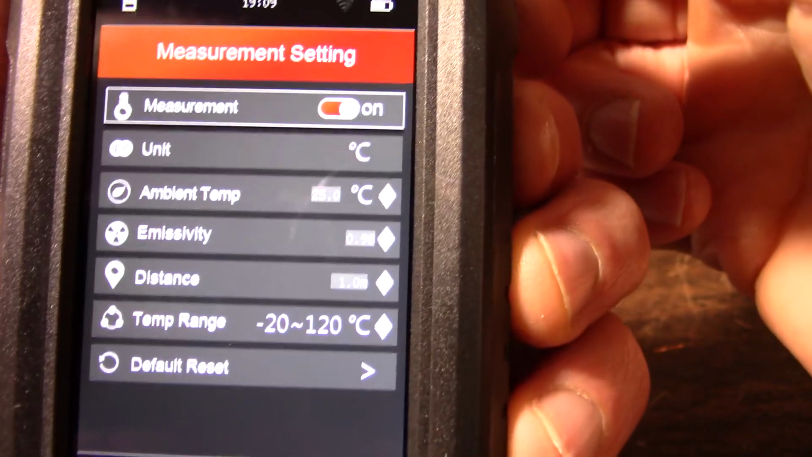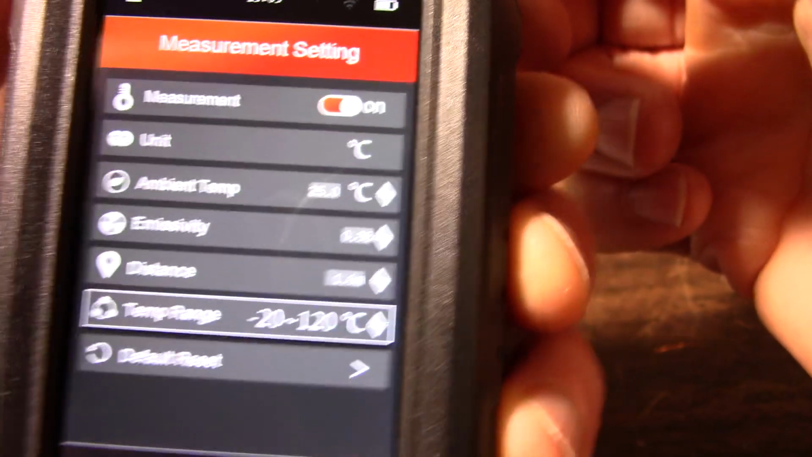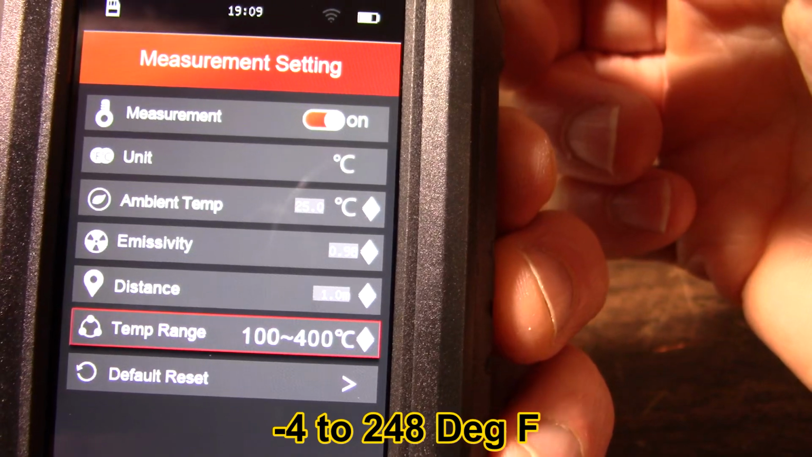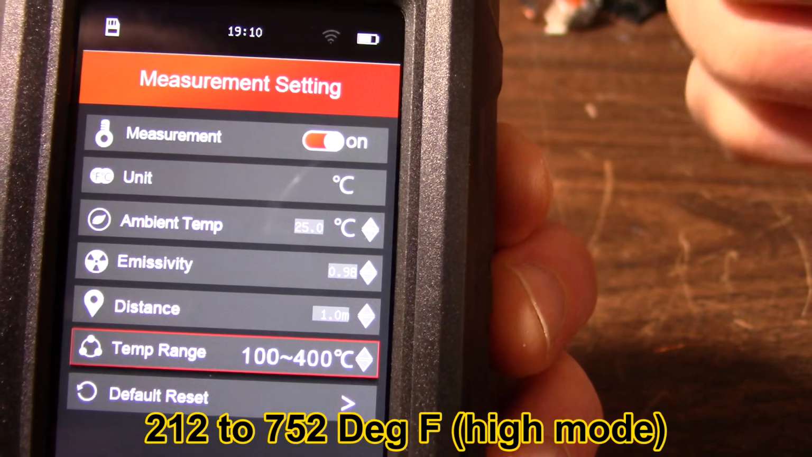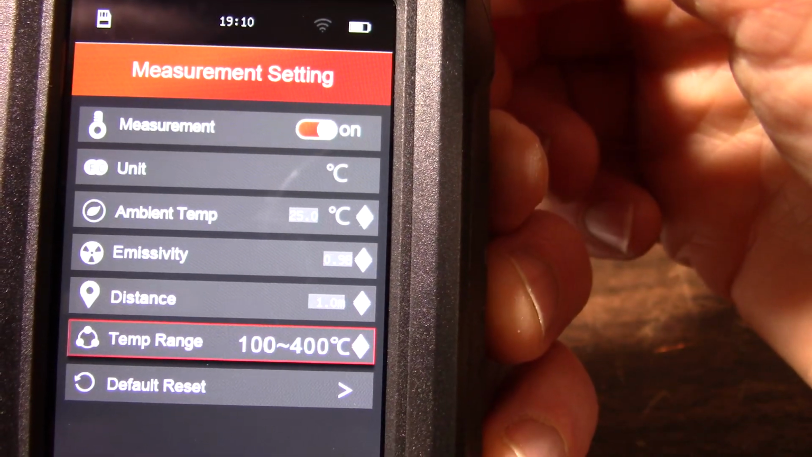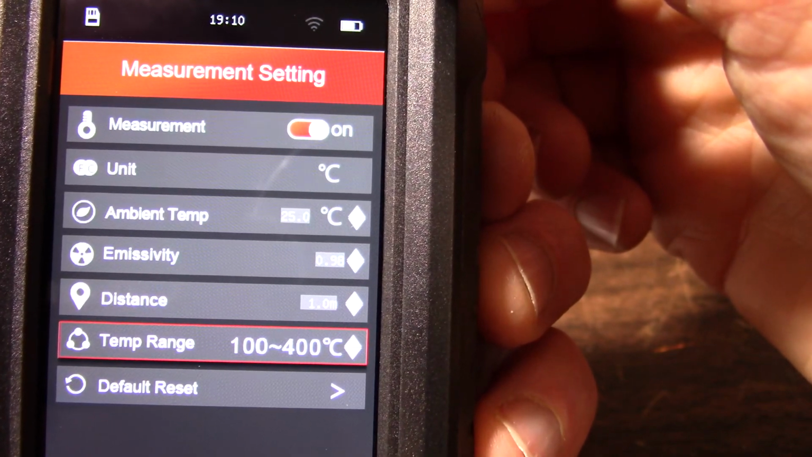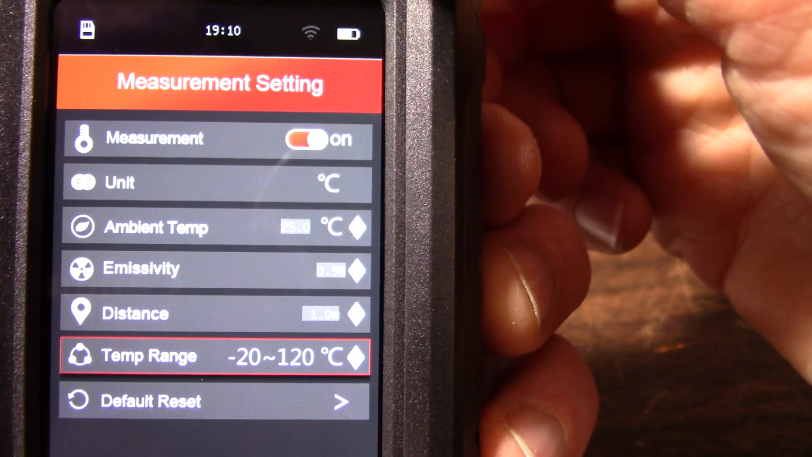You can go from -20 to +120, or highlight that and set it for 100 to 400. And that's a wider range if you need to check something that's hotter than usual. But for normal use, like around the house and things, I just use the -20 to 120C.